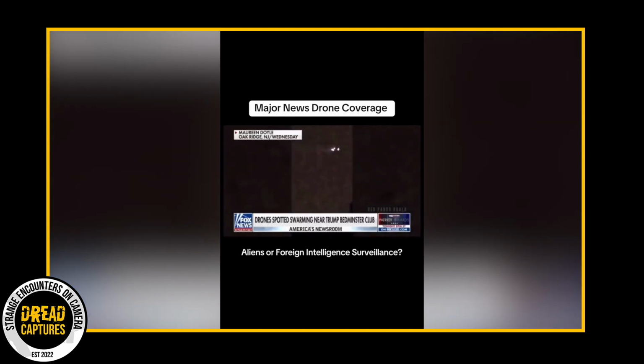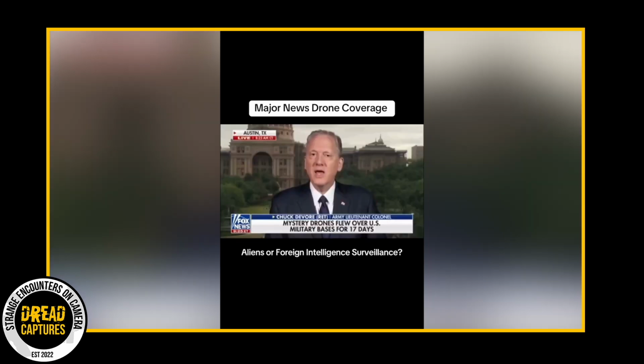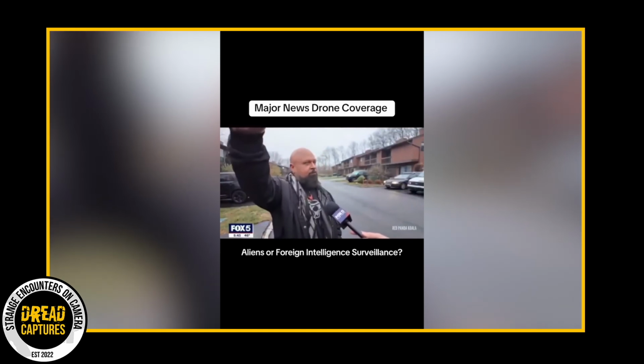One family claims they followed a drone in their car, and while it hovered above them, the clock in their car changed times. Some of the FBI agents that have been assigned to look into this have reported drones flying over their homes. It's right here over Picatinny, there was a drone just hanging out.